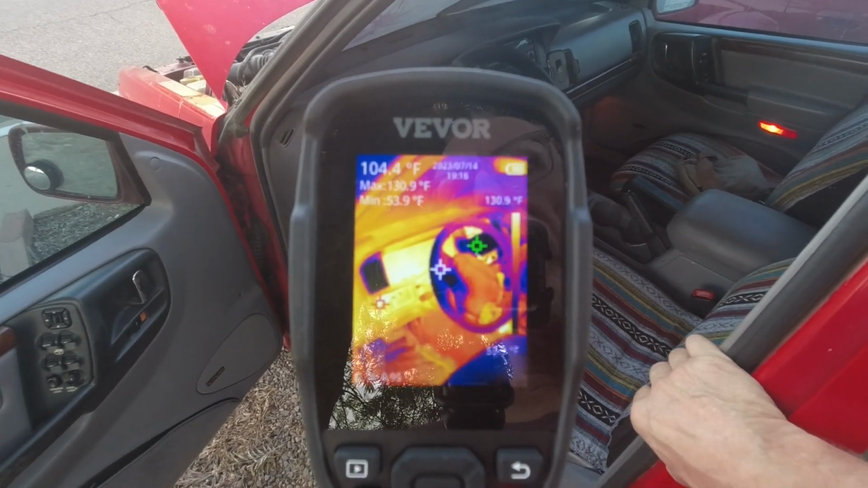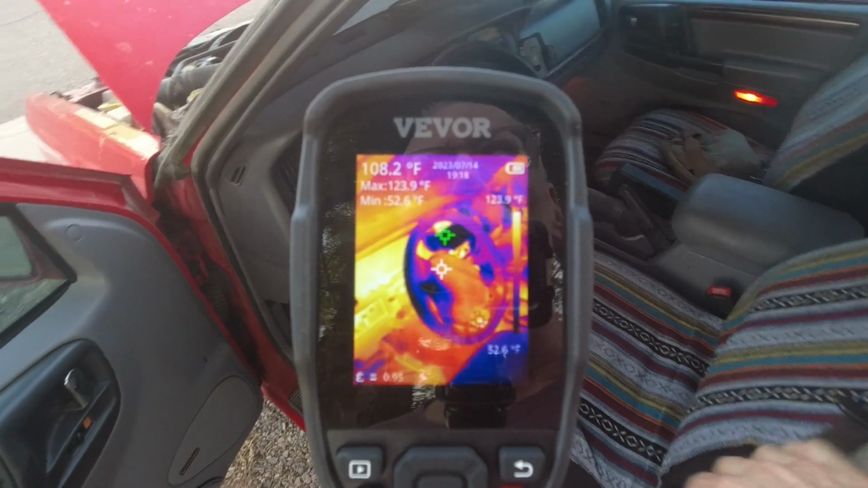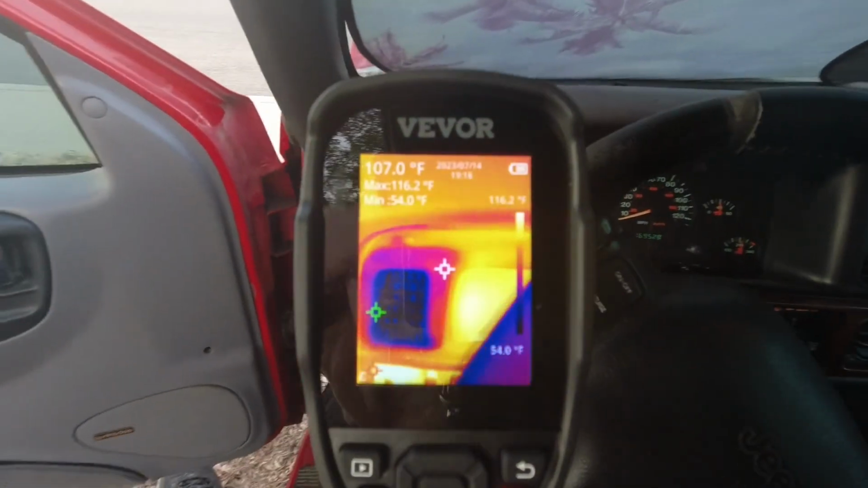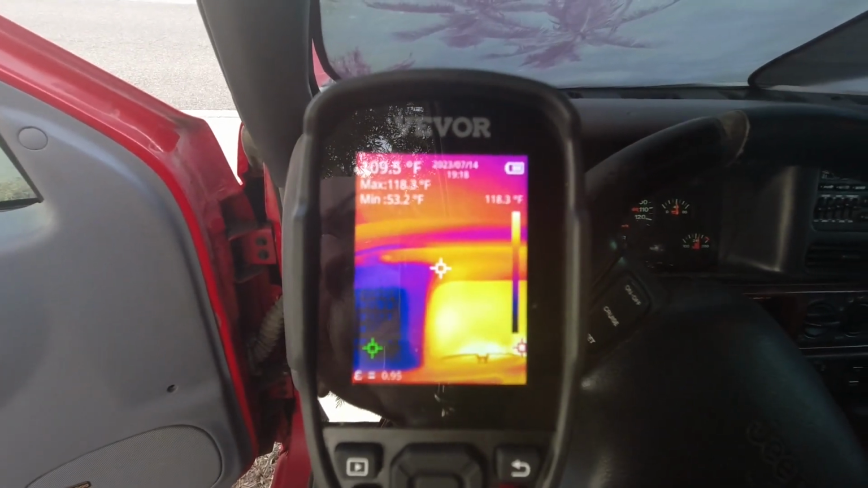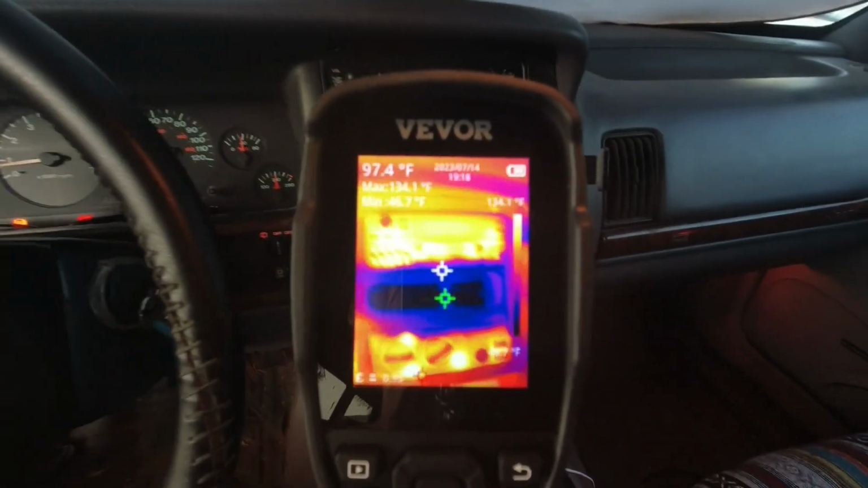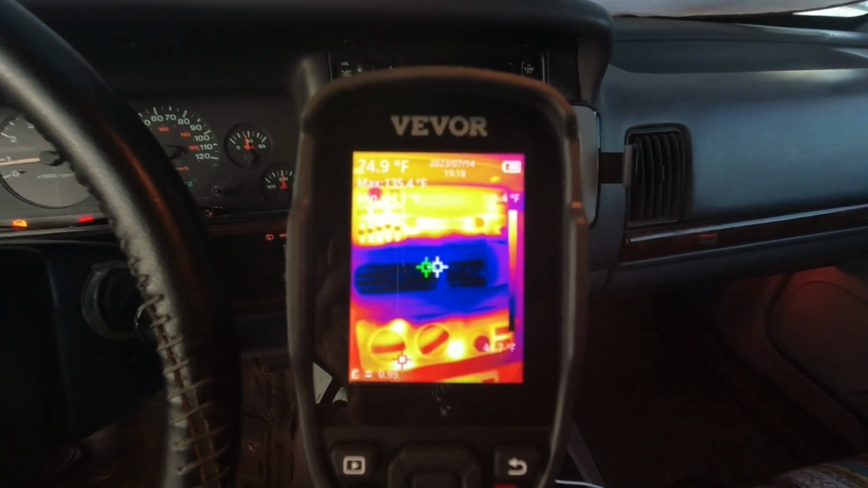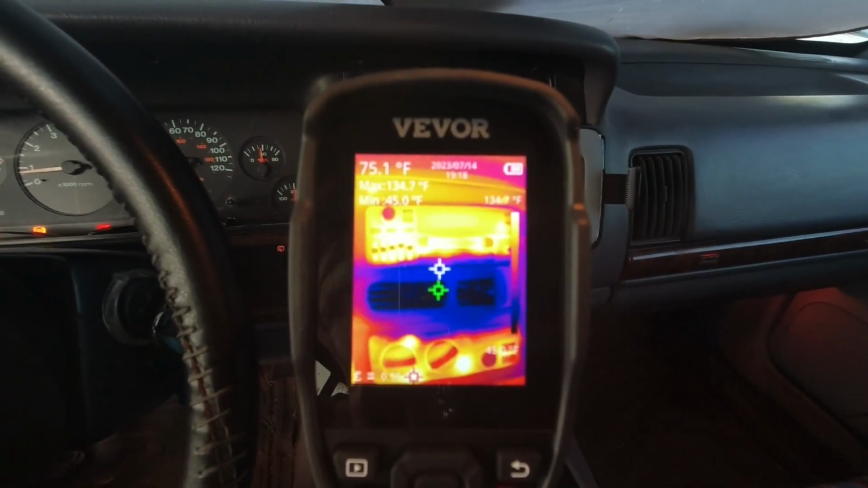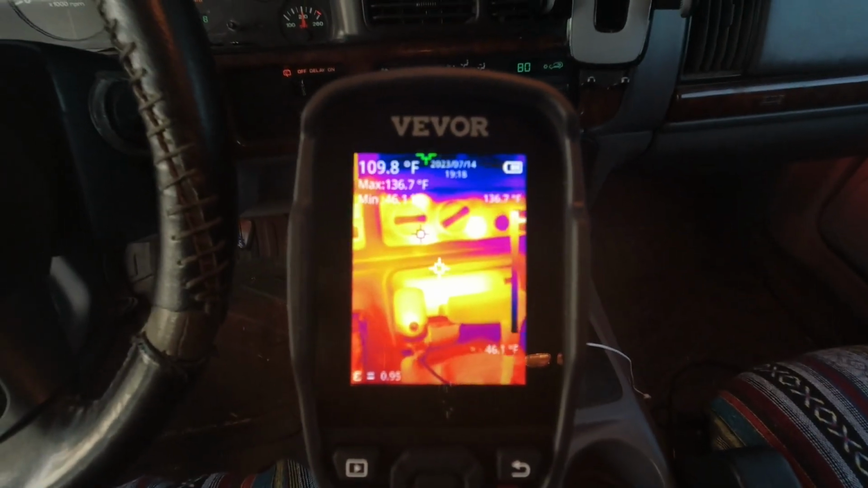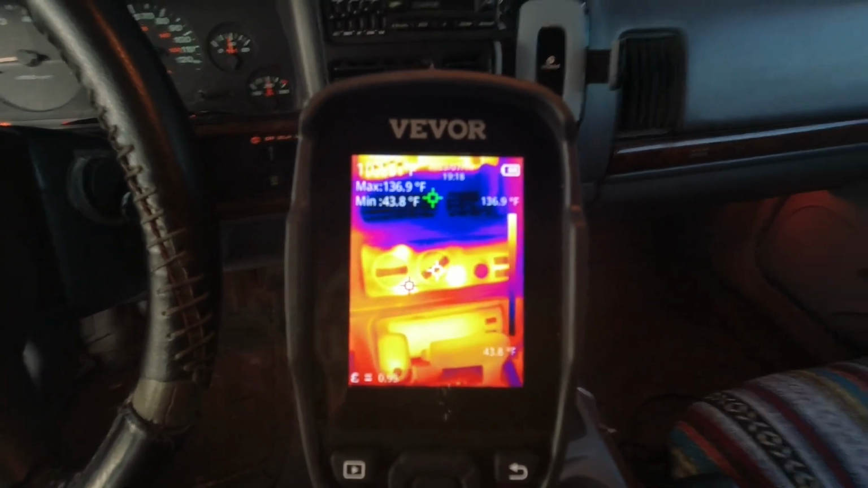You've got to forgive me, I waited till the sun went down a little bit. It's 8 o'clock out and it is still 107 degrees. So let's take a look. There's an AC vent. You can see the cold spot goes right over it, 53 degrees. We haven't been running for more than a few minutes here, but it's still blowing pretty good for something sitting at idle. 45 degrees. Inside, a spot in the car, where is that down there? That's right over top of the climate control, 136 degrees.